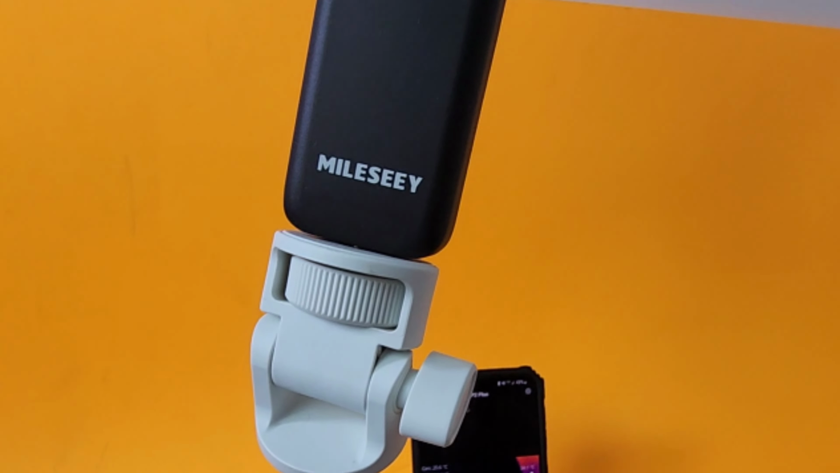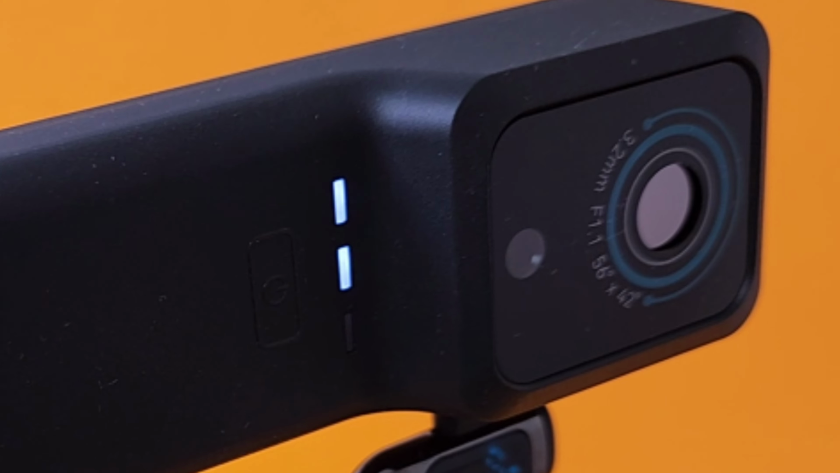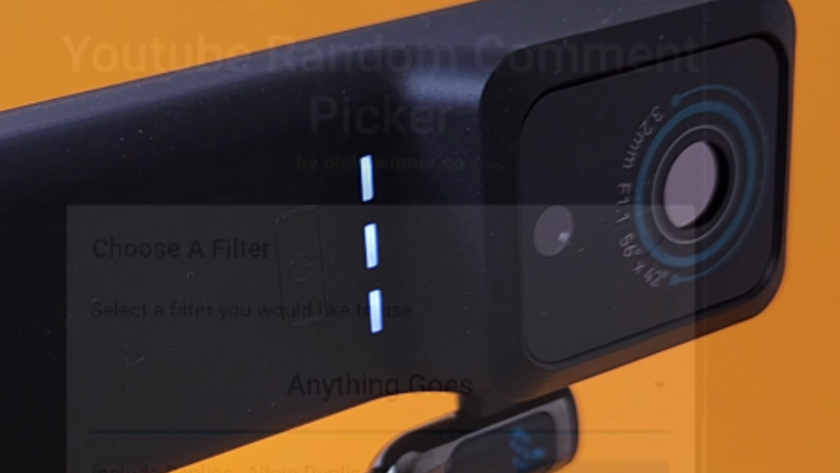Awesome. You can see here when it's charging as well, you're getting that chargeable indicator, just letting you know that indeed charging is taking place.